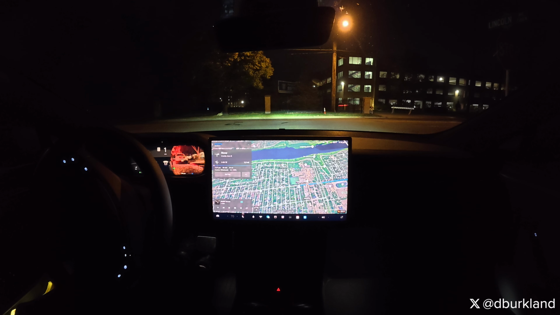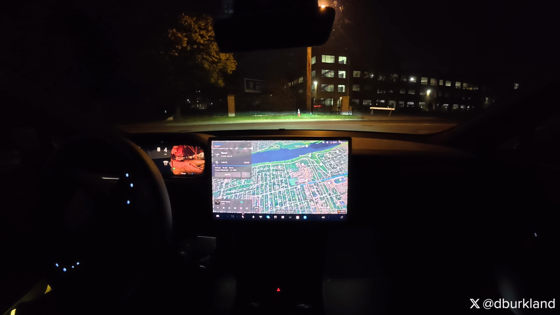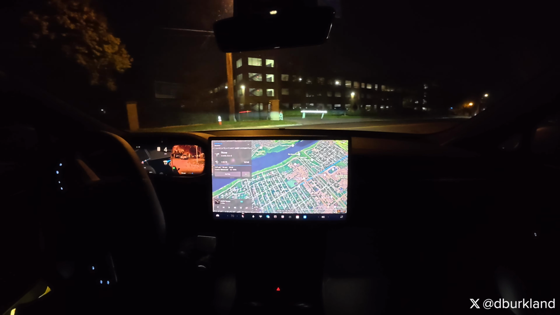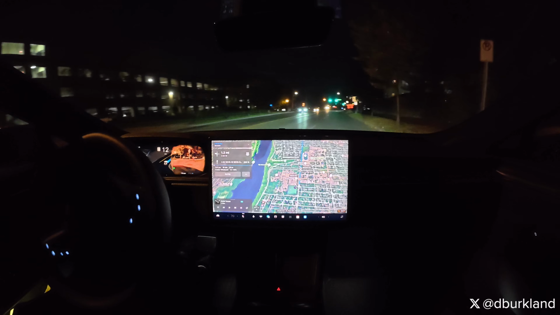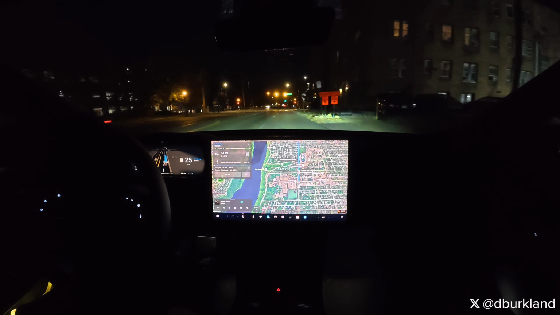Okay, we look to be clear on our left. Come to a full stop there. And it's going to peek out right here, and it is clear. So again, there's that brake pumping behavior again. So I'm going to report that. There was a car, but it was way far away.